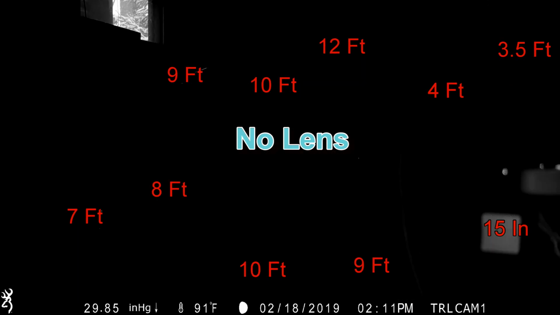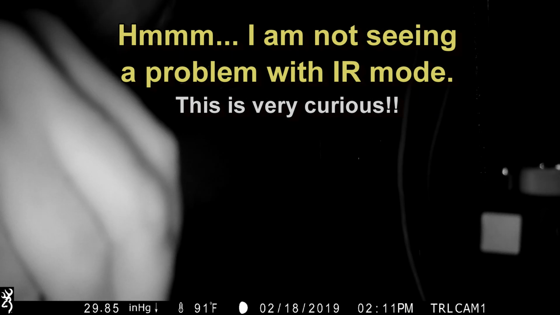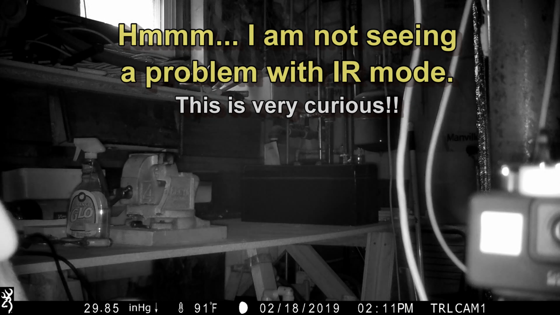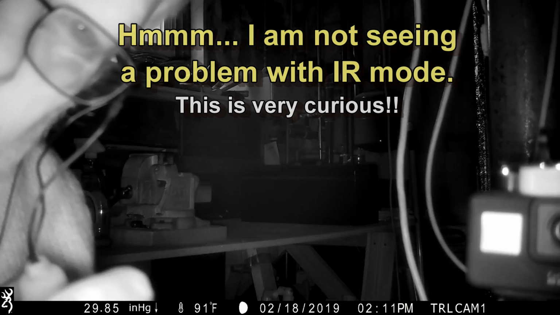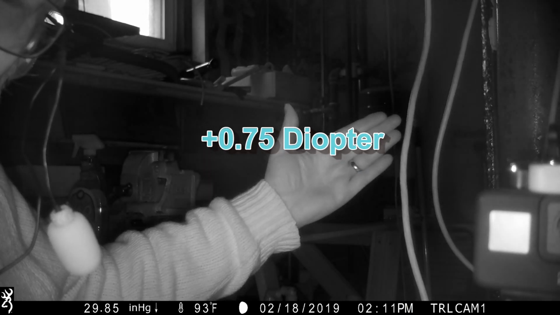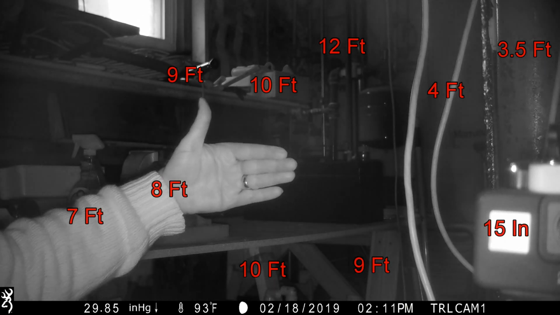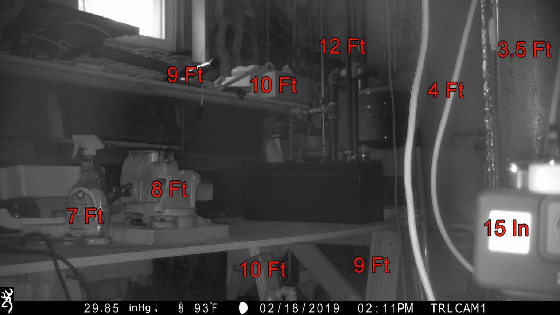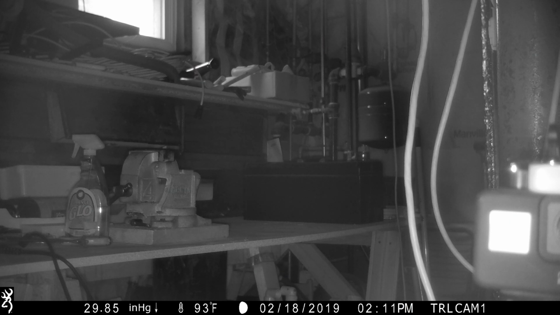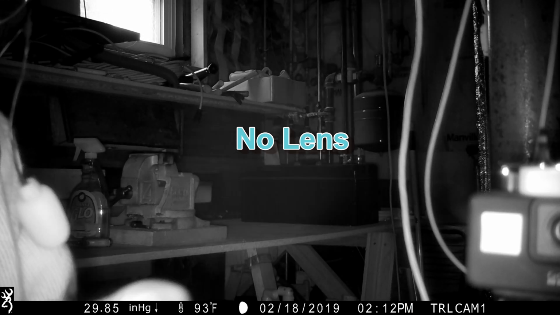It's going to be interesting trying to keep my fingerprints off of these things. And this one is, let's see, 0.75. Okay, 0.75 is coming up. So 0.75, here's my hand again. 3 feet, 2 feet, 1 foot, and so forth. You get the impression it's still out of focus a little bit, and I'll get it out of the way so you can see the background. 0.75. All right, so now here comes 1 diopter.